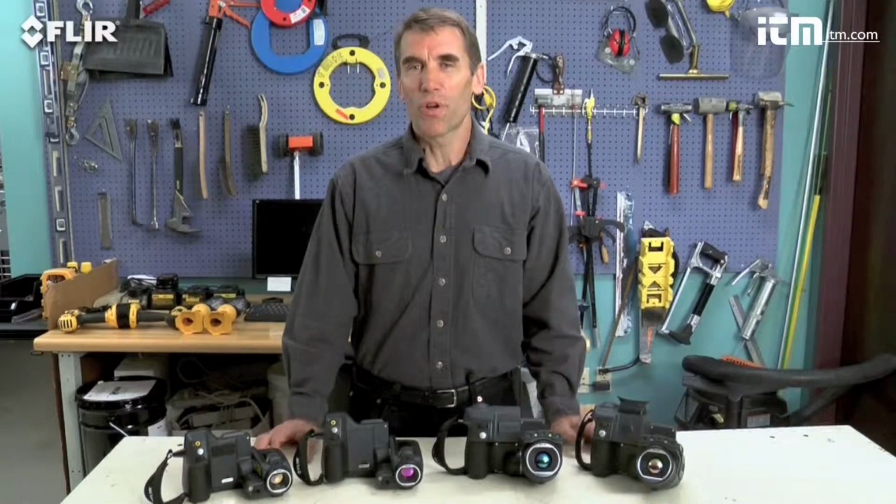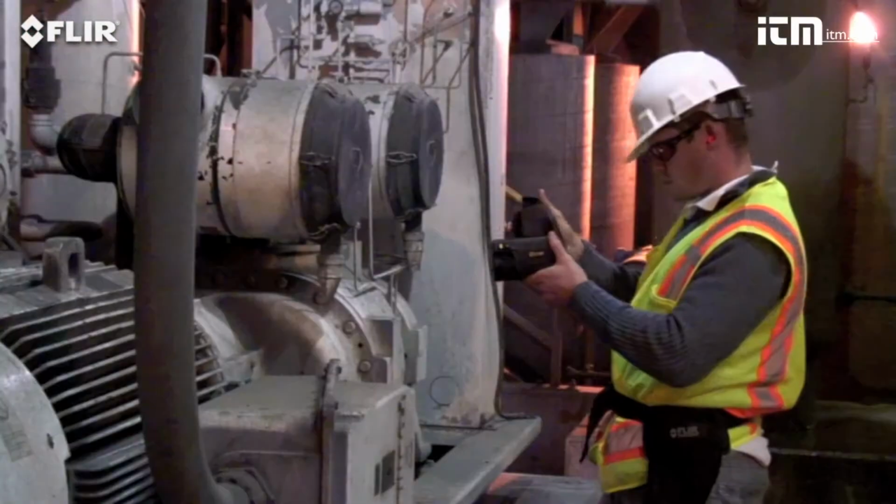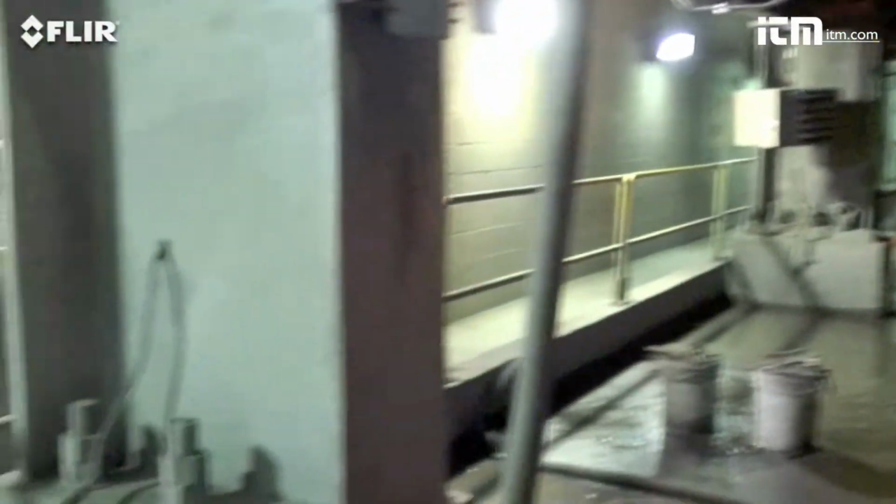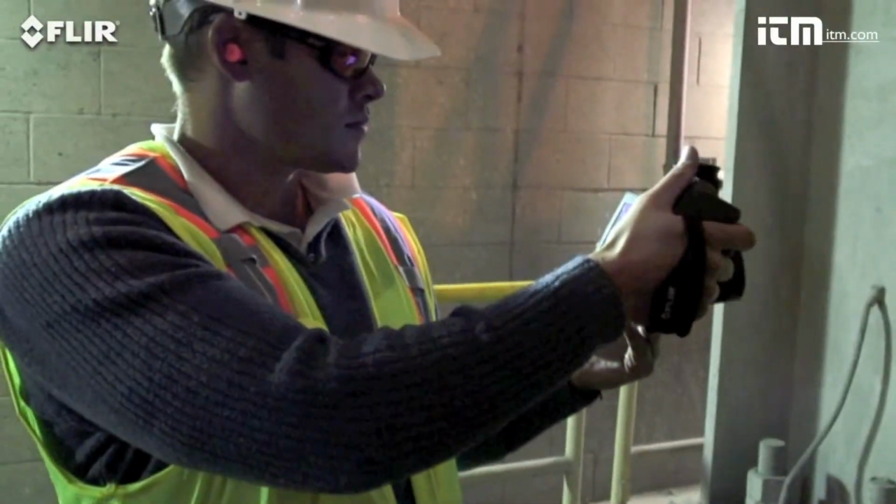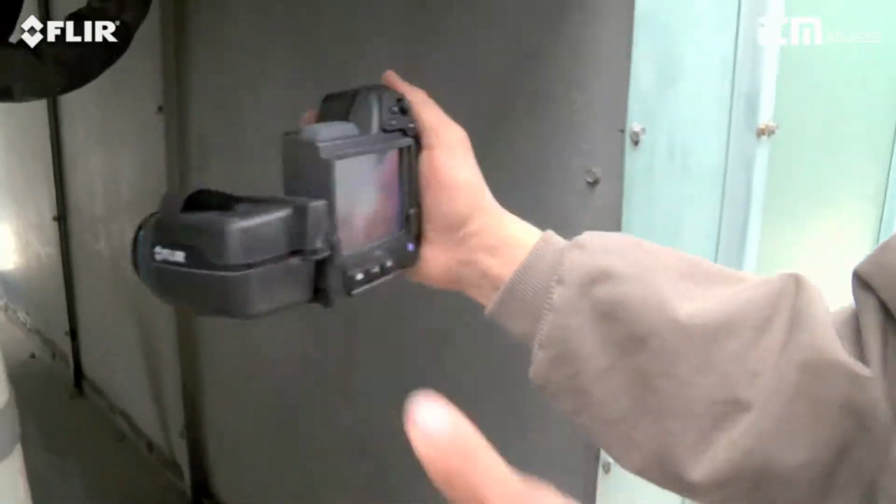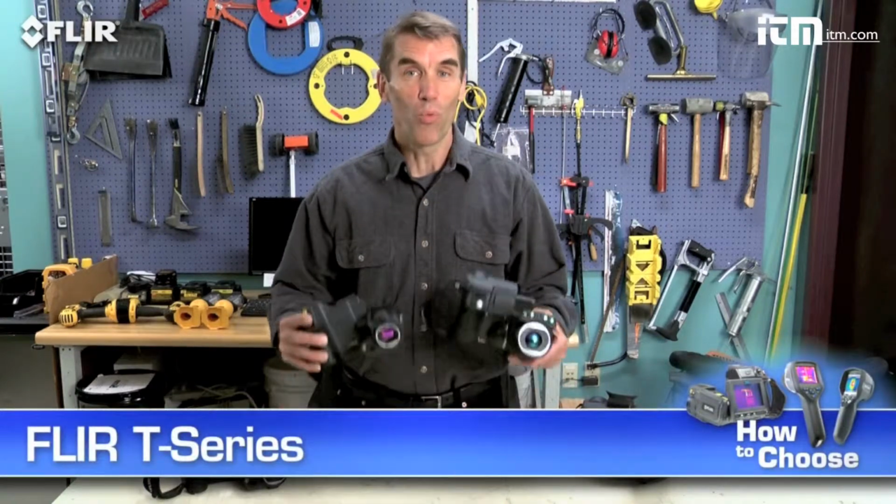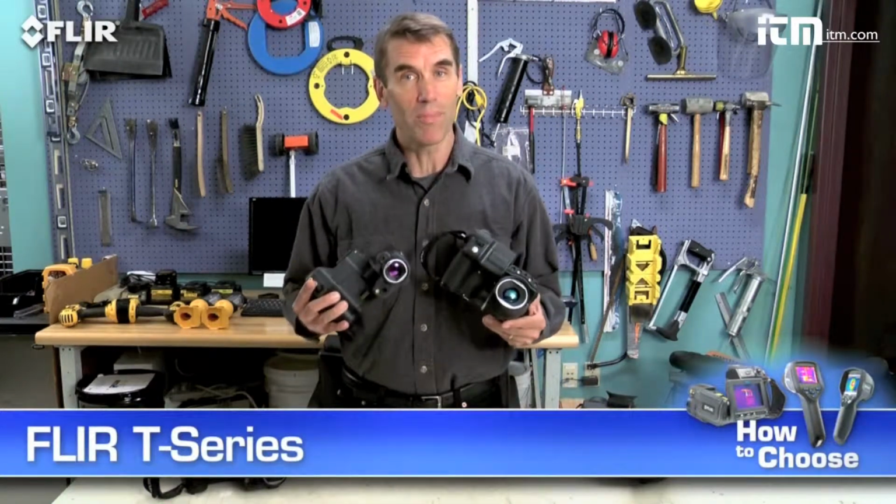Do you plan to use your thermal camera several times a week or maybe even daily as part of your predictive maintenance program? Perhaps you've got an intensive thermal imaging schedule that has you inspecting components throughout your shift, scanning small targets far away, overhead, and other hard-to-reach areas. If that's the case, FLIR T-series cameras really are the best choice to help make your job easier.